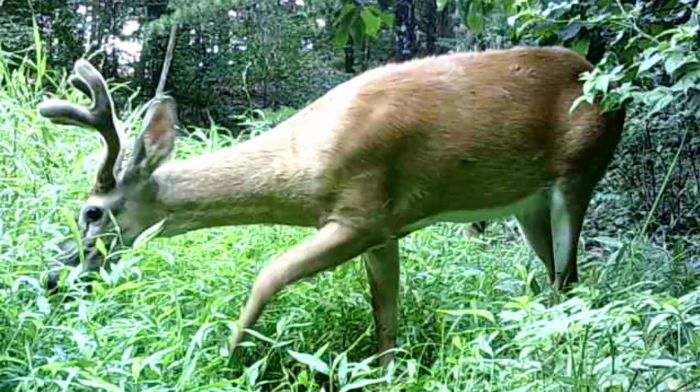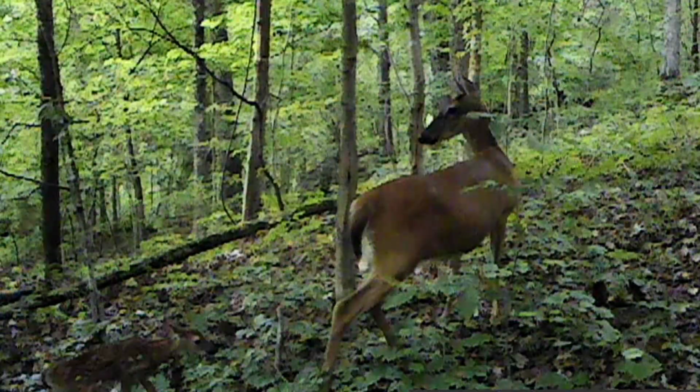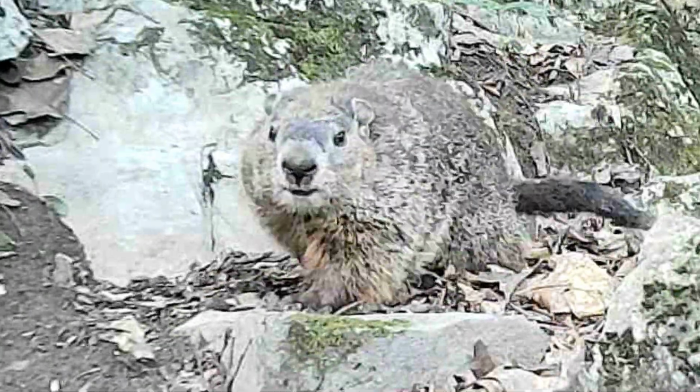There's some nice bucks moving around. Antlers coming around nicely. And here's a little picture of a rare late fawn. And old Dirty Dan, he's still showing off.